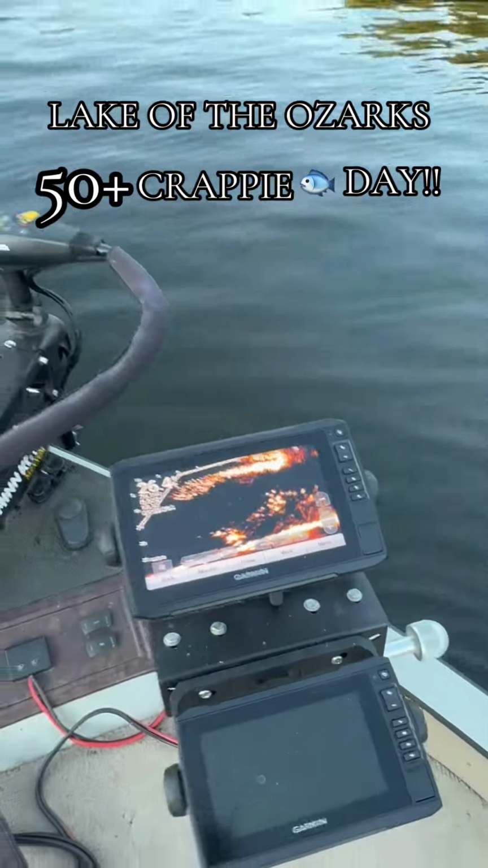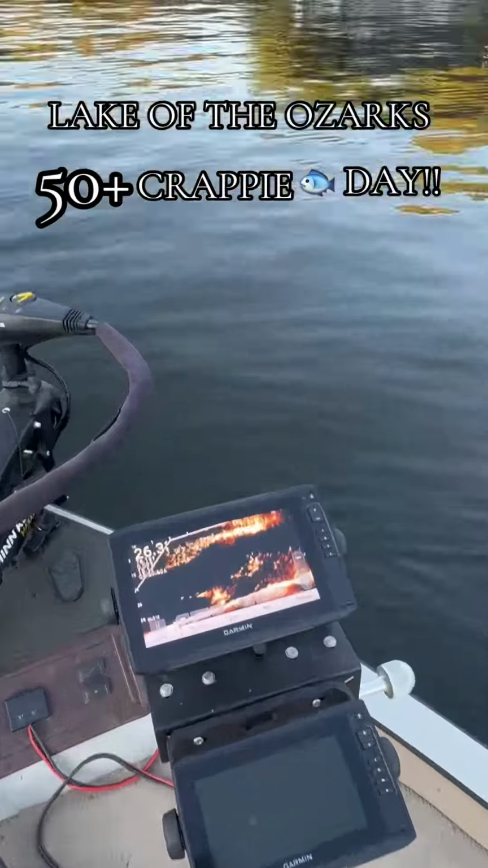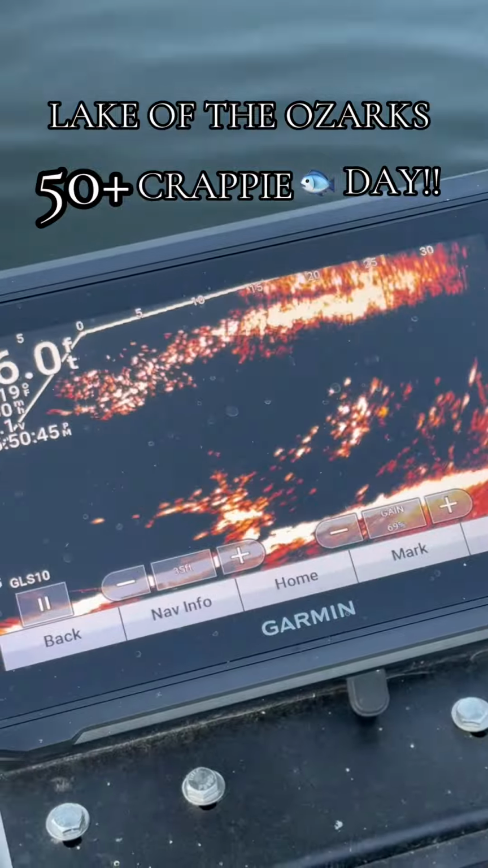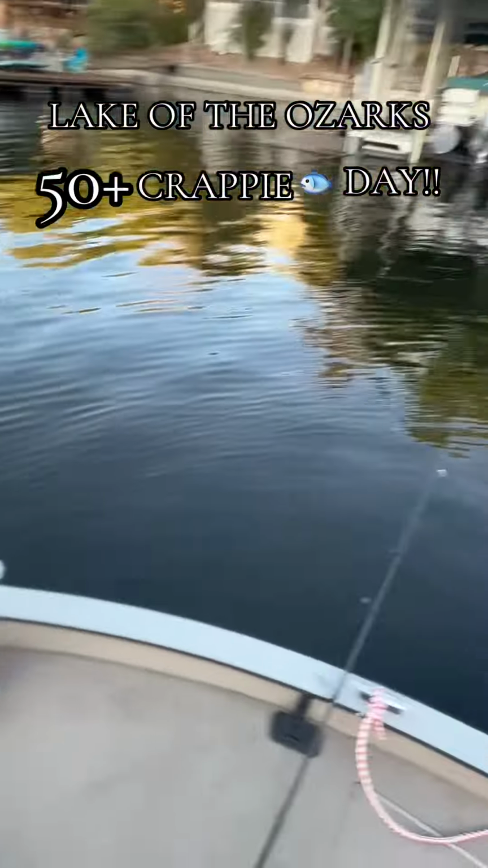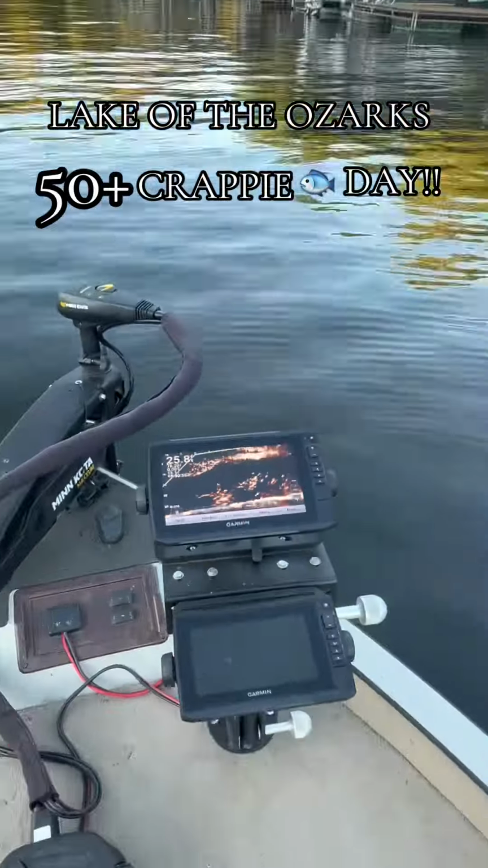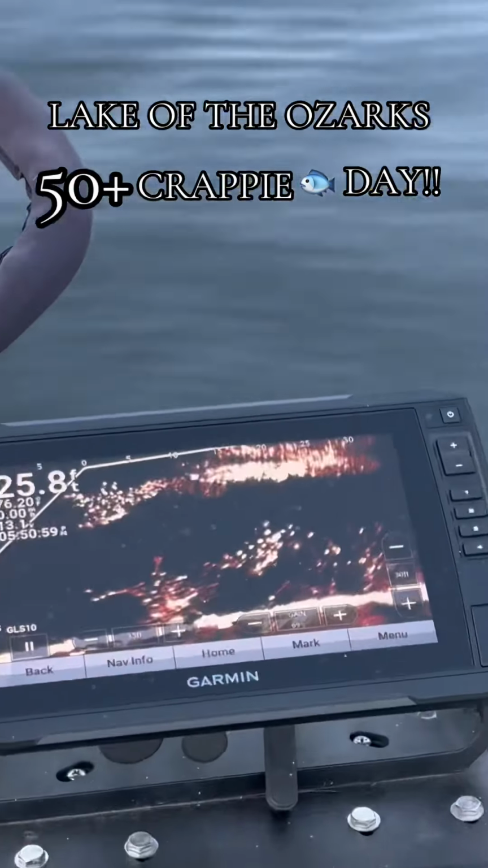There you go. That's a heck of a school of crappie on some brush. So what we're going to do is throw out there and let that jig fall right through that school. And here with my camera going, we'll see if we can get some good footage. Just throwing a little jig there, 4-pound line. You can see all the fish. So let's see if we can use the forward-facing sonar to get bit here.